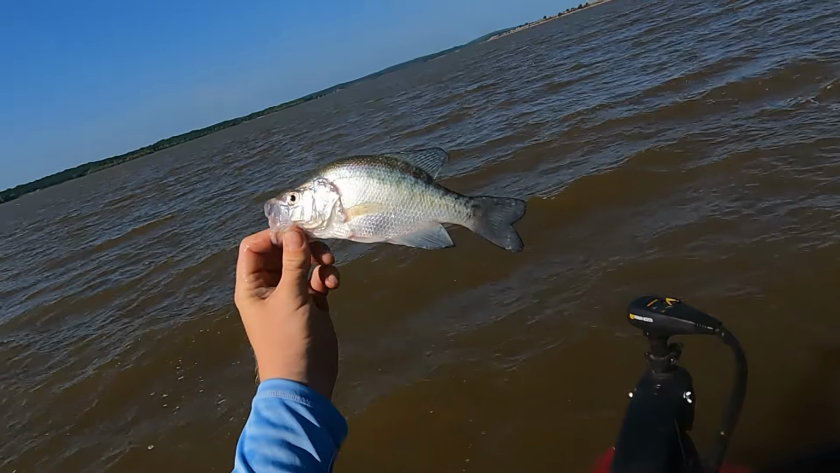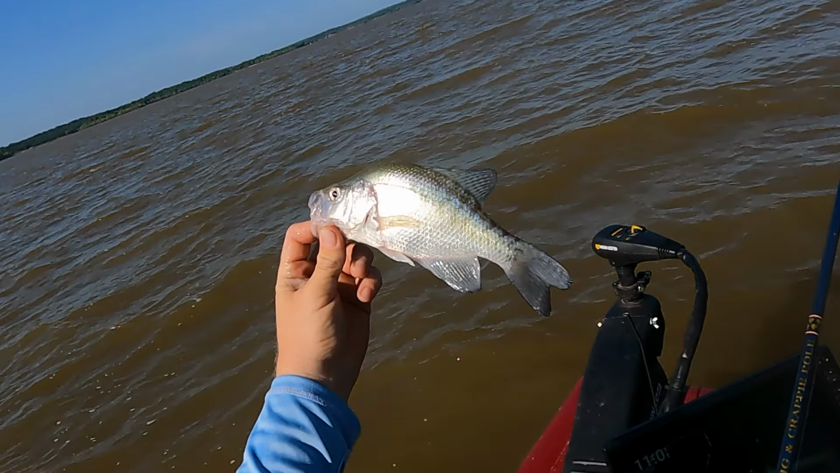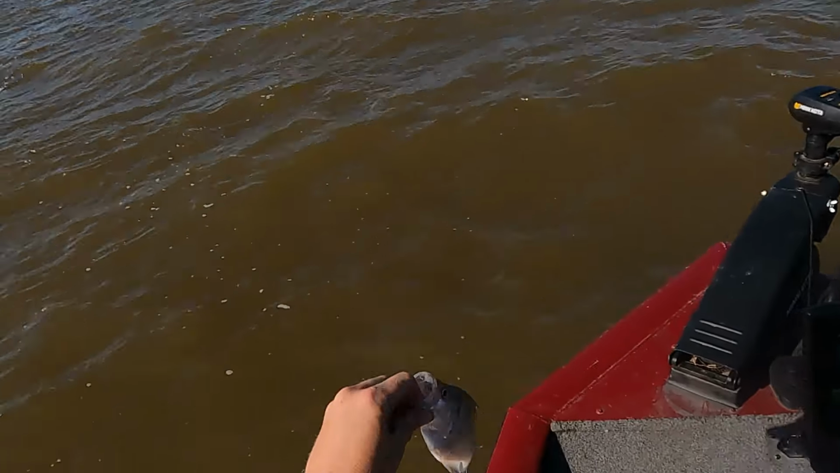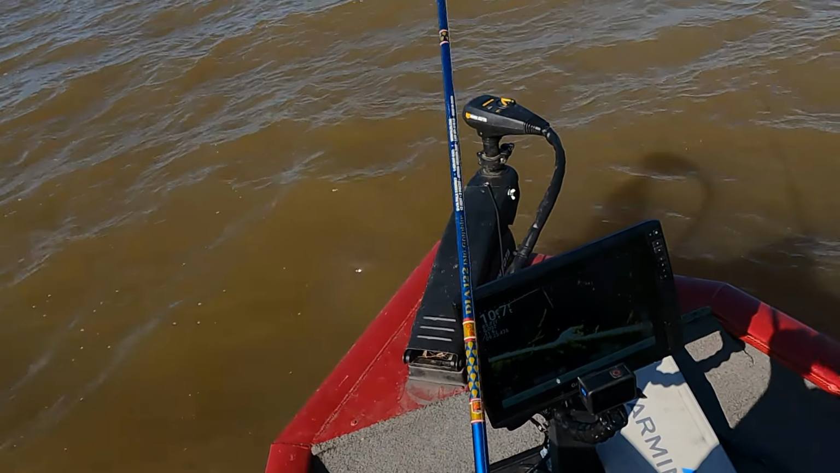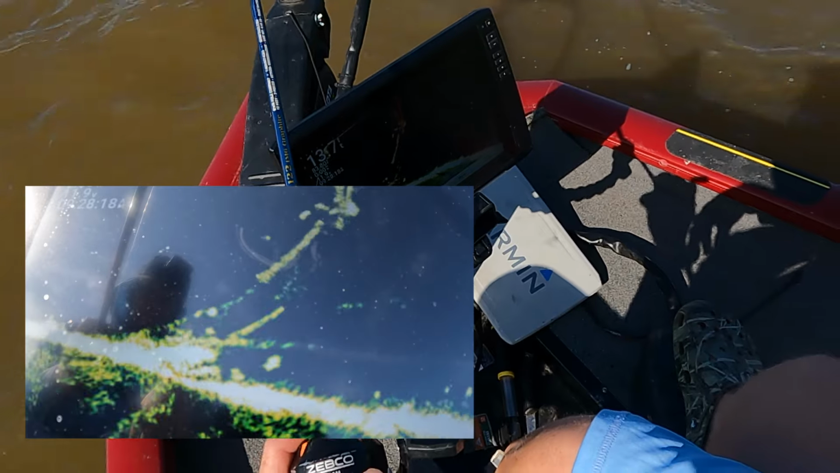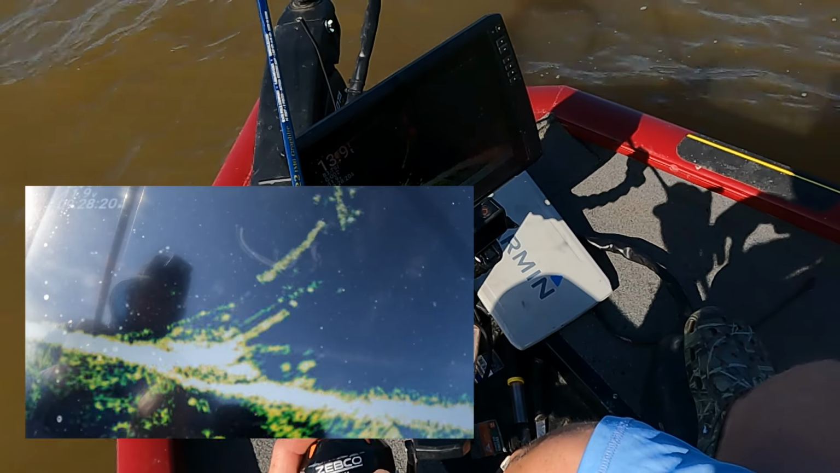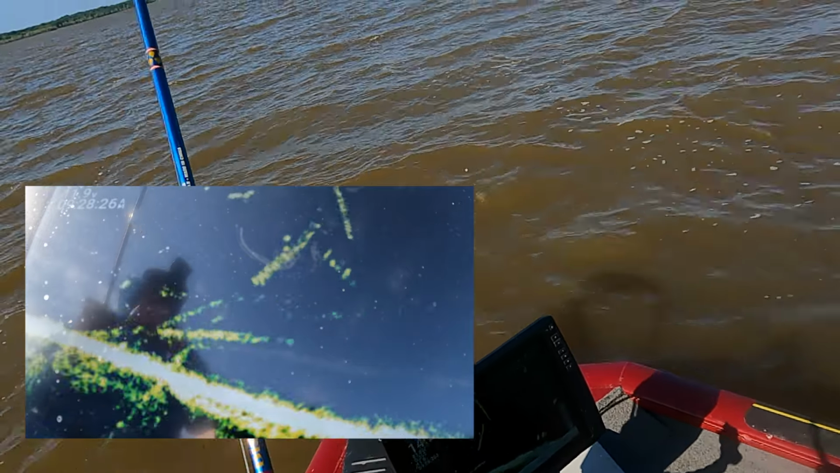It's a good one. I mean, it's a good crappie. He's a little crappie, but any crappie that catches a good one, he's going back. He went back safe and sound. There it is. Little guy.